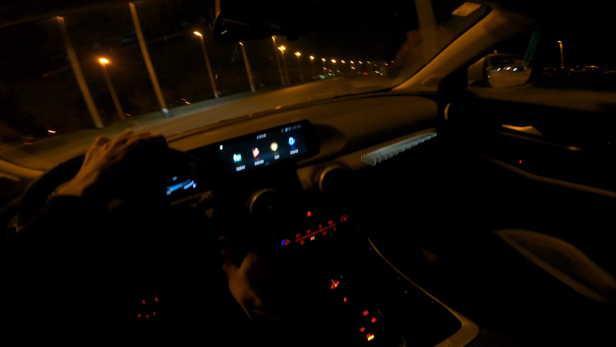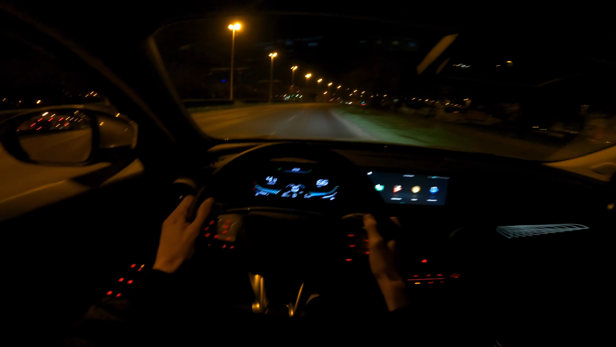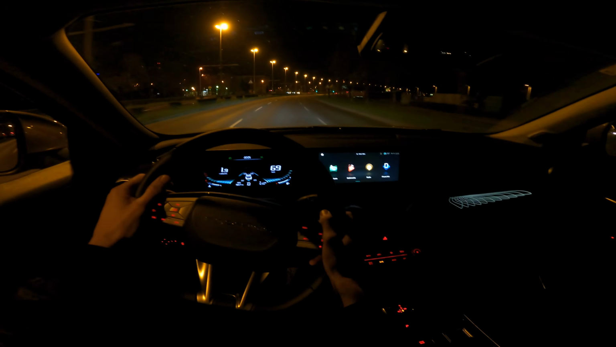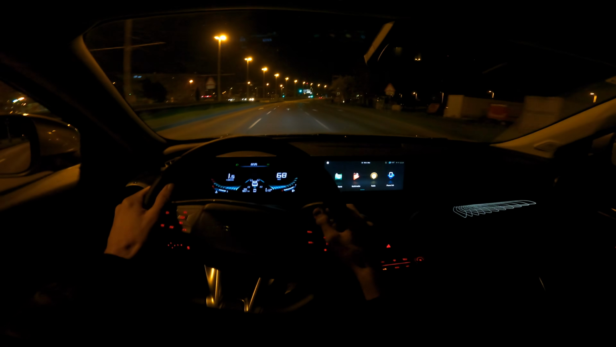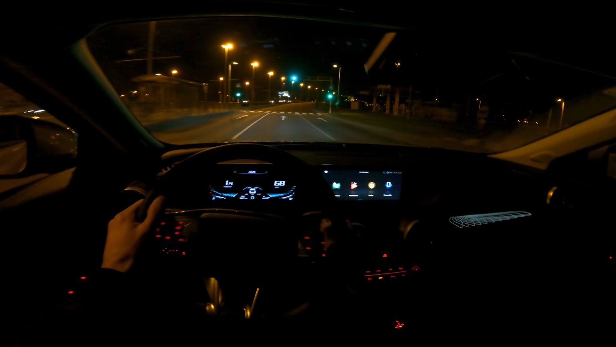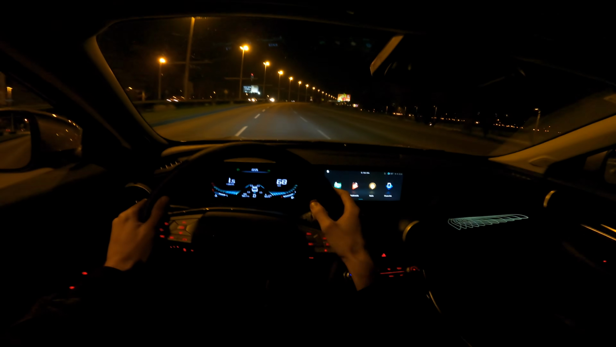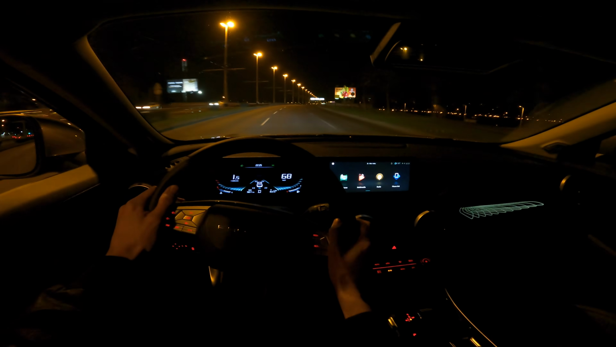Let's punch it here. Whoa, spinning the wheels a bit. So, wow. You can hear the petrol, it's just screaming, but it's good. And this 7-speed automatic is amazing. There's no lag when you start. There's no delay. It just kicks off immediately. It's amazing. And the shifts are very good.